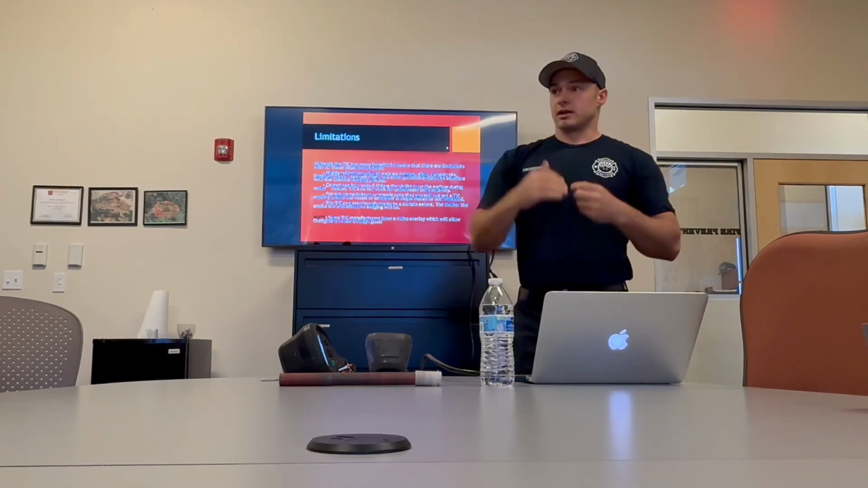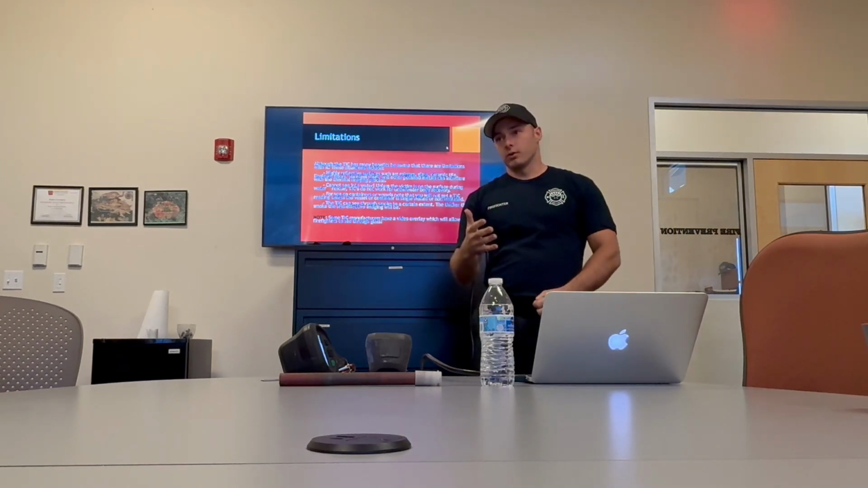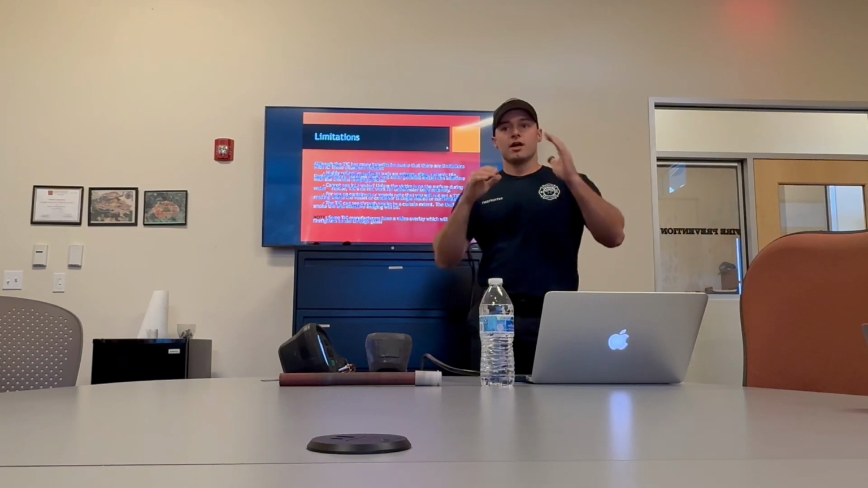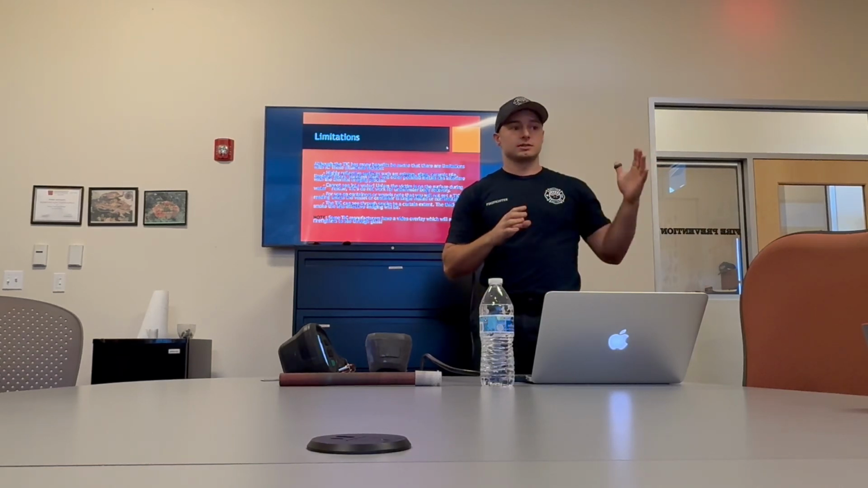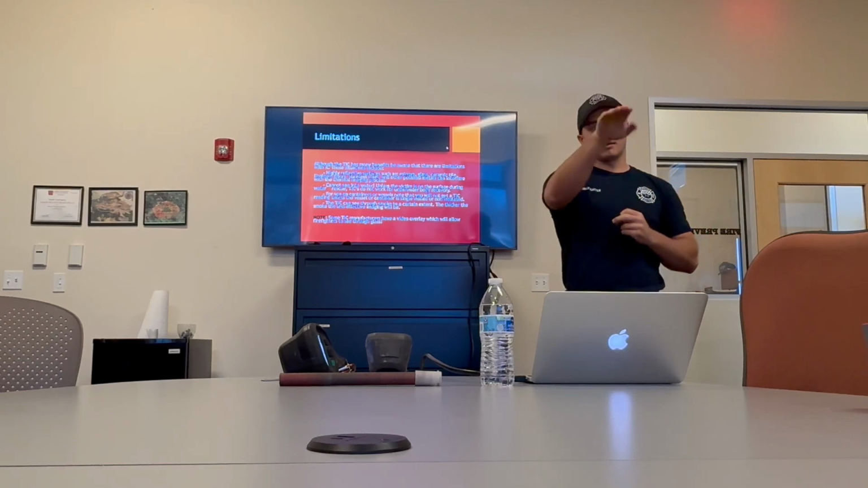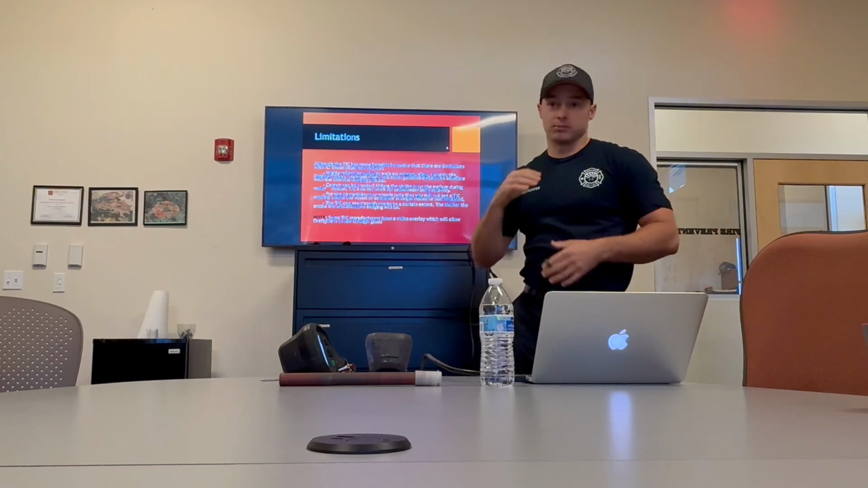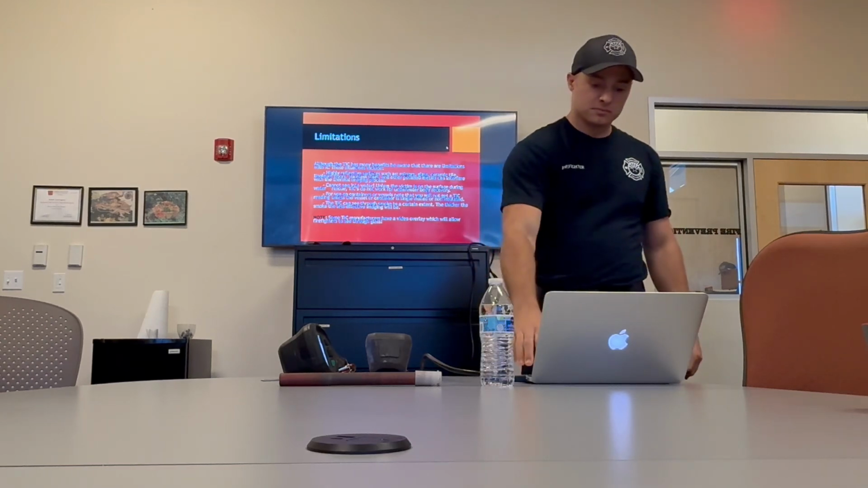Non-insulated stuff, you'll be able to see a lot better. For smoke, you'll be able to see through smoke. The thicker the smoke gets, the harder it is to see, because there's more heat and that wall is going to be closer to you. It can't penetrate as far, so lighter smoke is going to be better for seeing through.